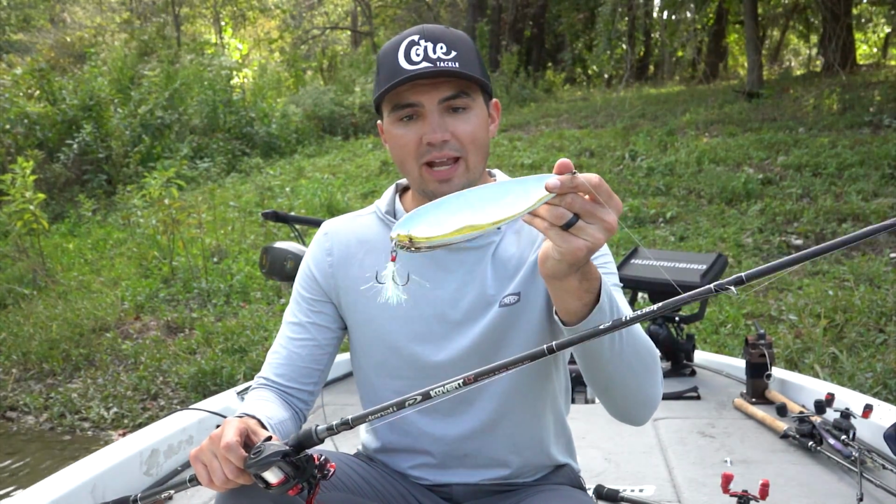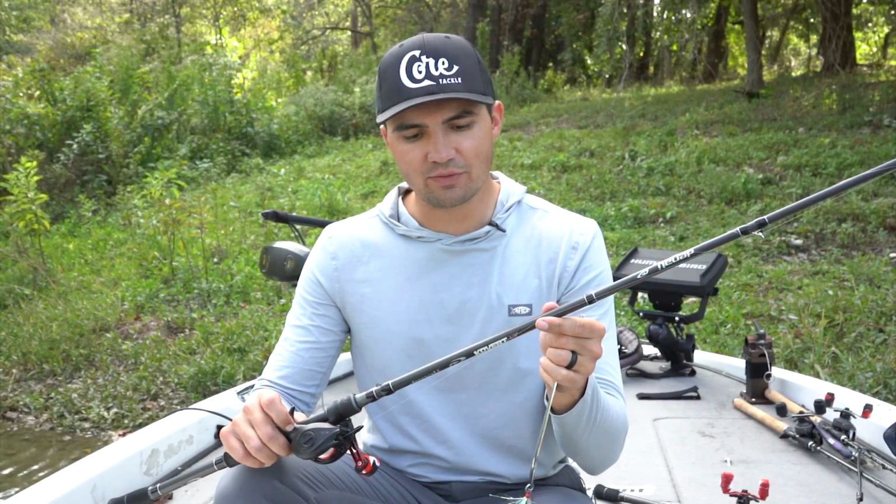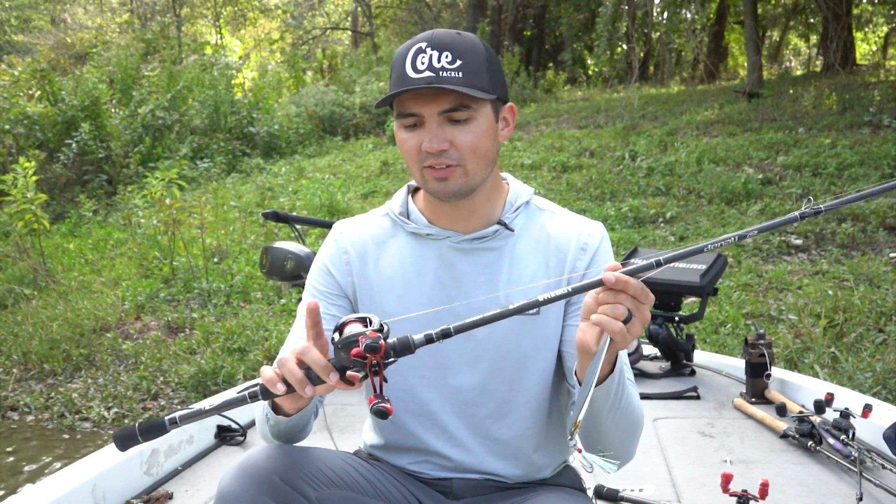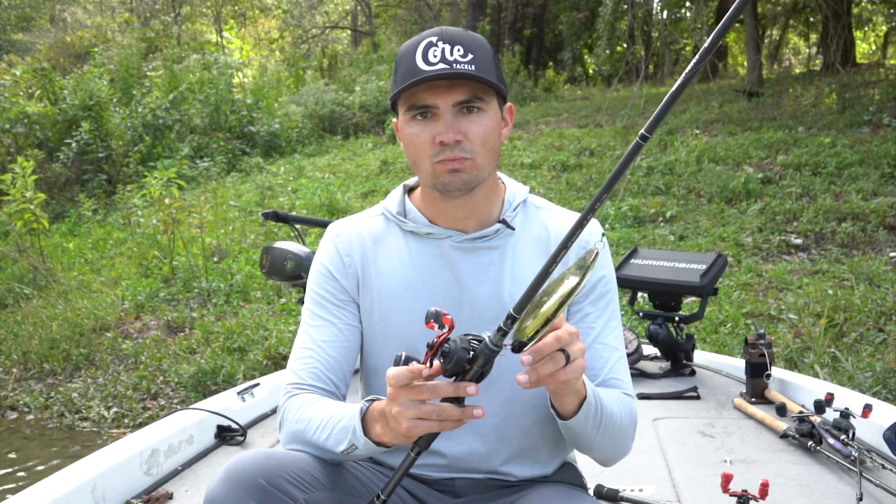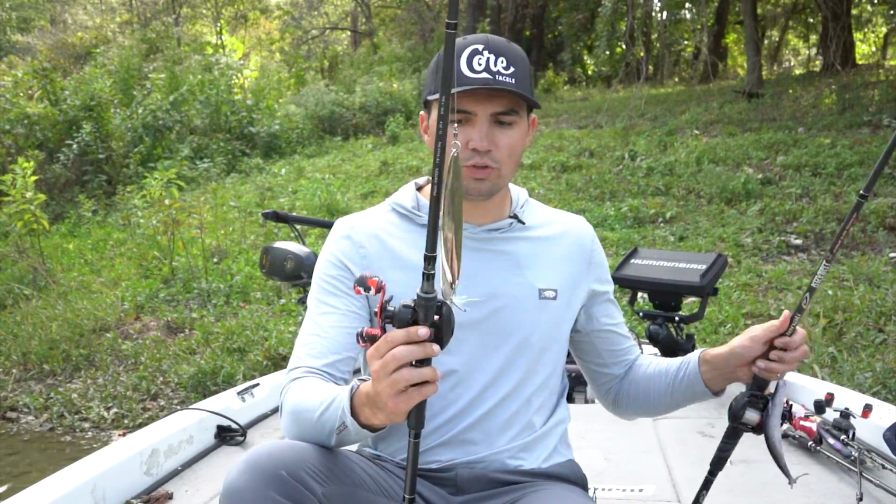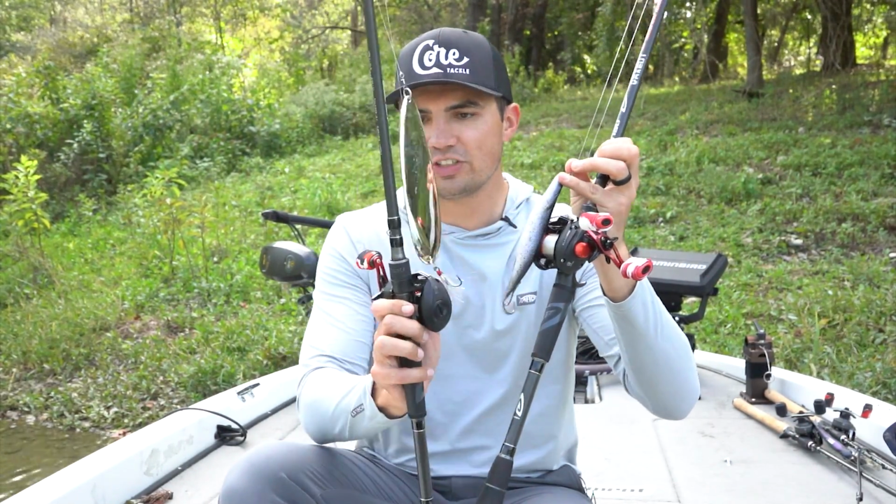This is the Ben Parker 8-inch Magnum flutter spoon, and I'm pairing that with a Denali 7'8" extra heavy flipping stick. This is a big long rod, 20-pound Sunline FC Sniper fluorocarbon, and this is the bait that worked really well to target those fish that were in that 15 to 25 foot water zone and that were a little bit deeper. By using this 1-2 punch, I was able to target these gizzard shad feeders near the surface and near the bottom.